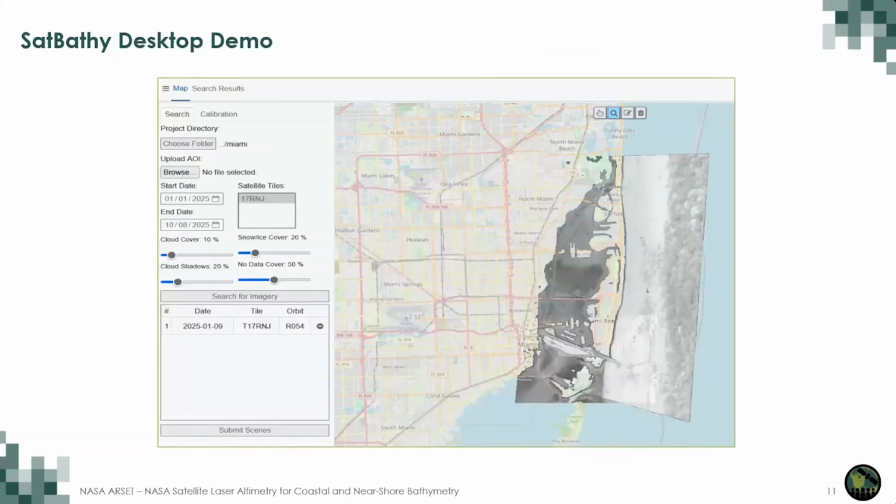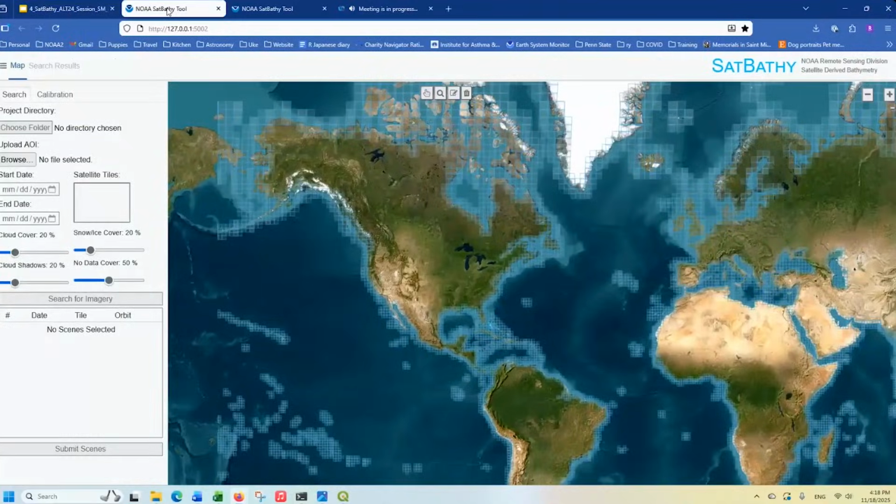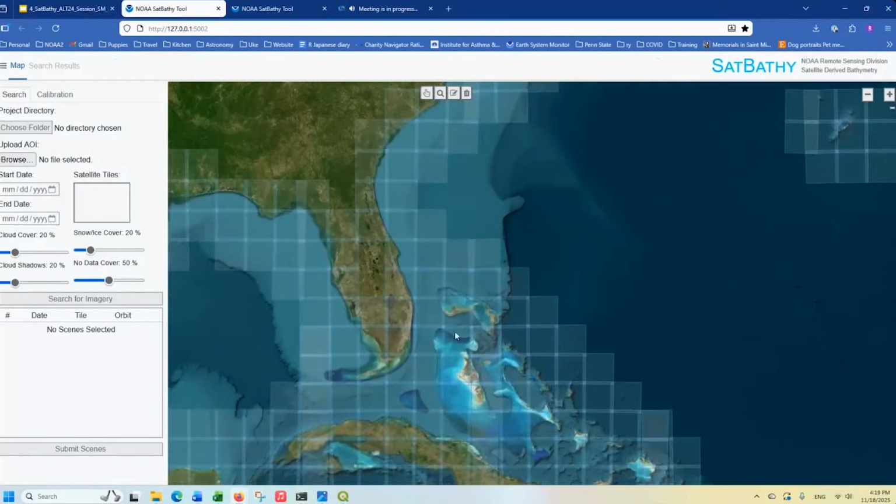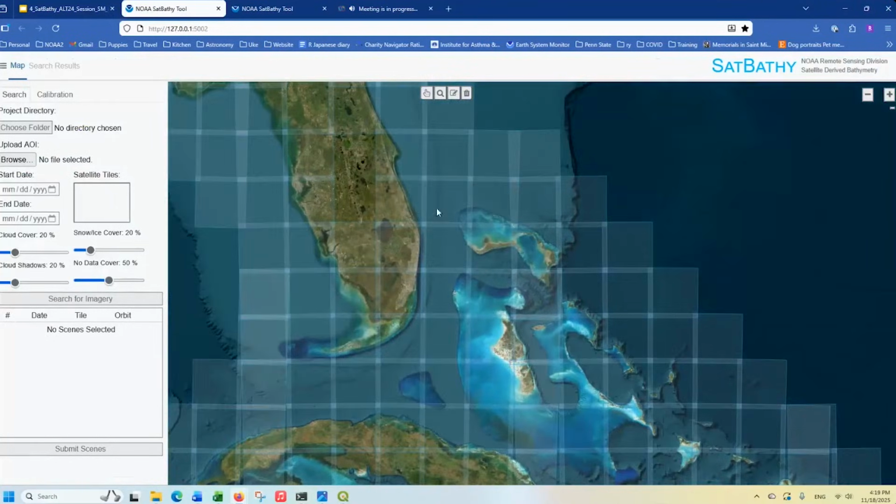So next I'm going to run into the SatBathy desktop demo. This is the SatBathy desktop tool interface. I'm going to zoom in on our area of interest, which should be around the area of Miami.